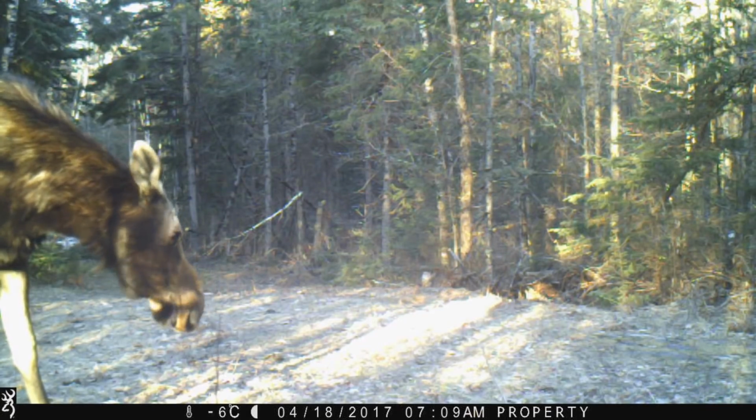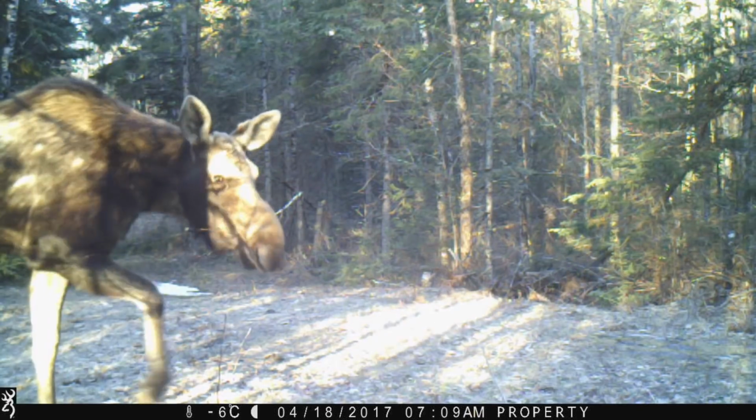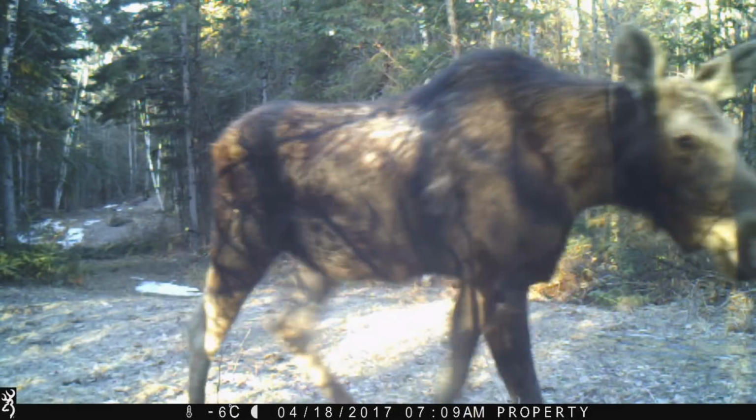Moose are the largest member of the deer family, and they can get up to 1,300 pounds. So you can imagine that's a huge animal. They're quite tall at the shoulder, especially the adults. So you can envision almost a large draft horse size. They have a large bulbous nose and a little dewlap underneath the chin.